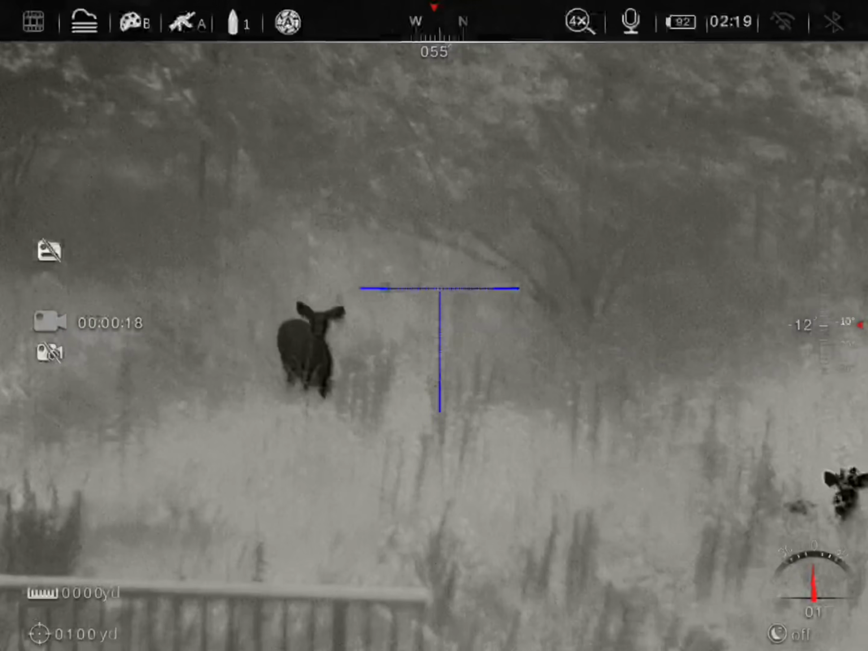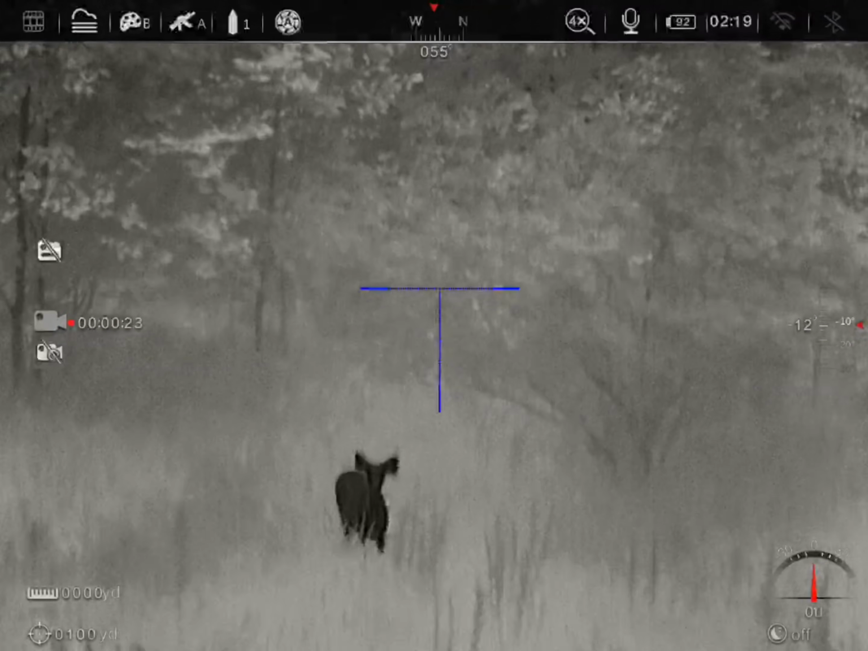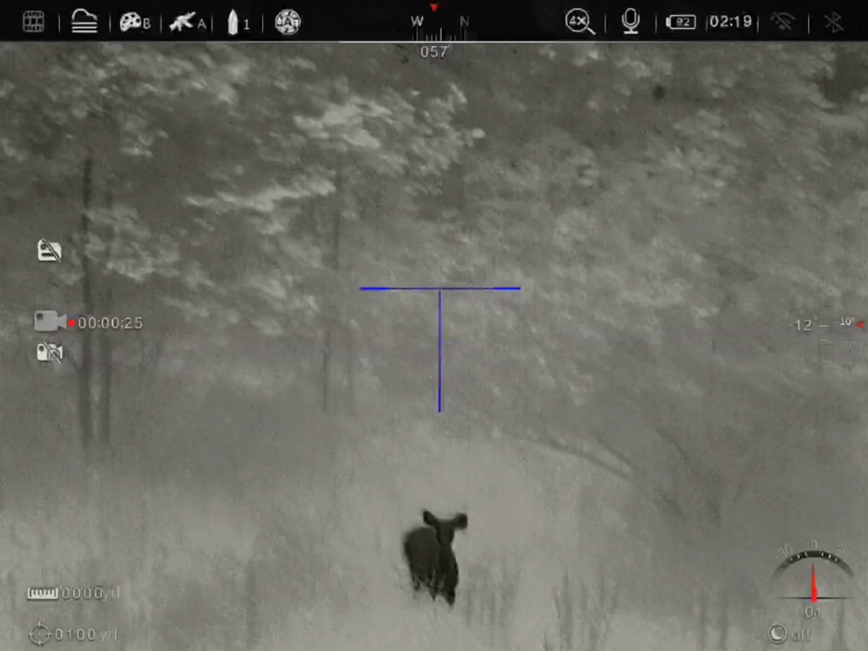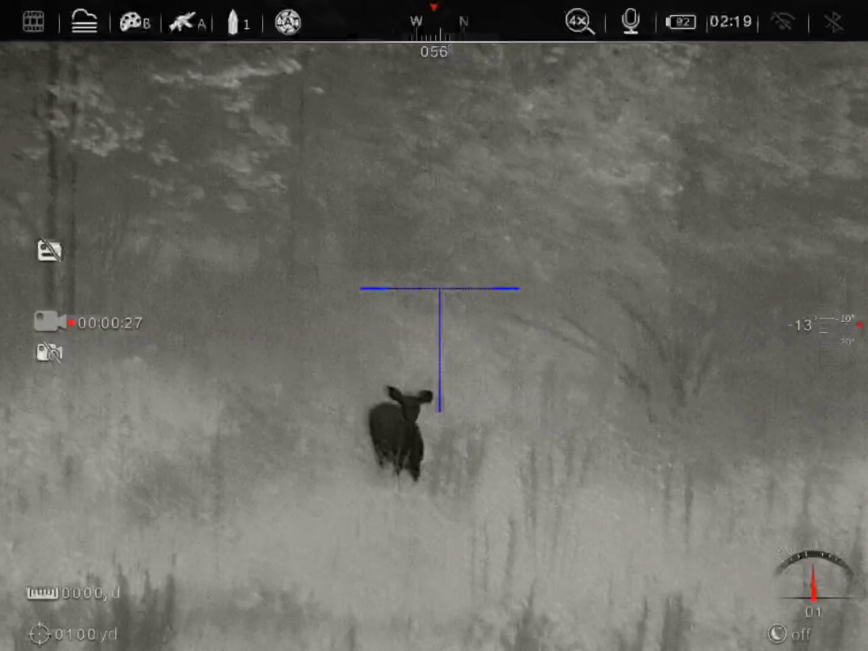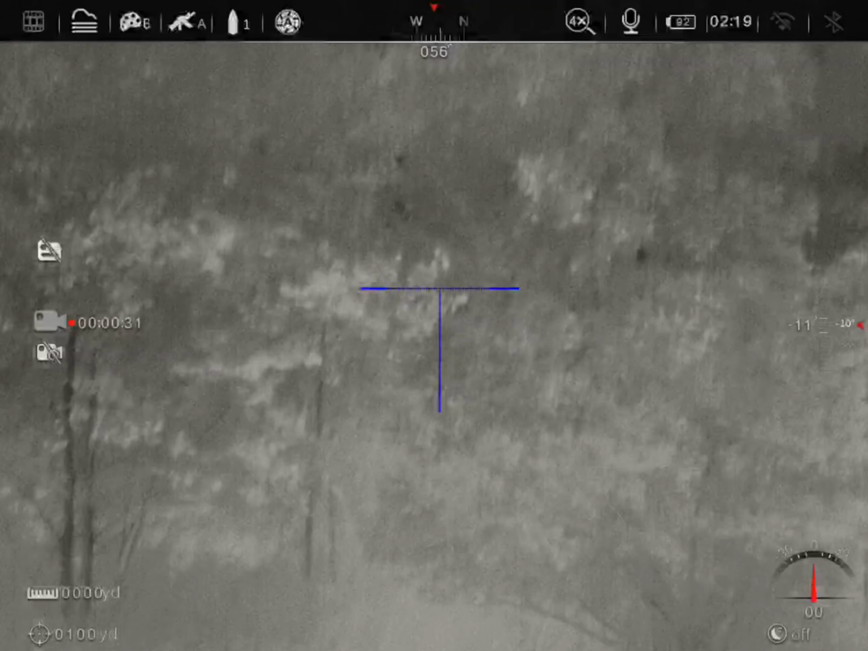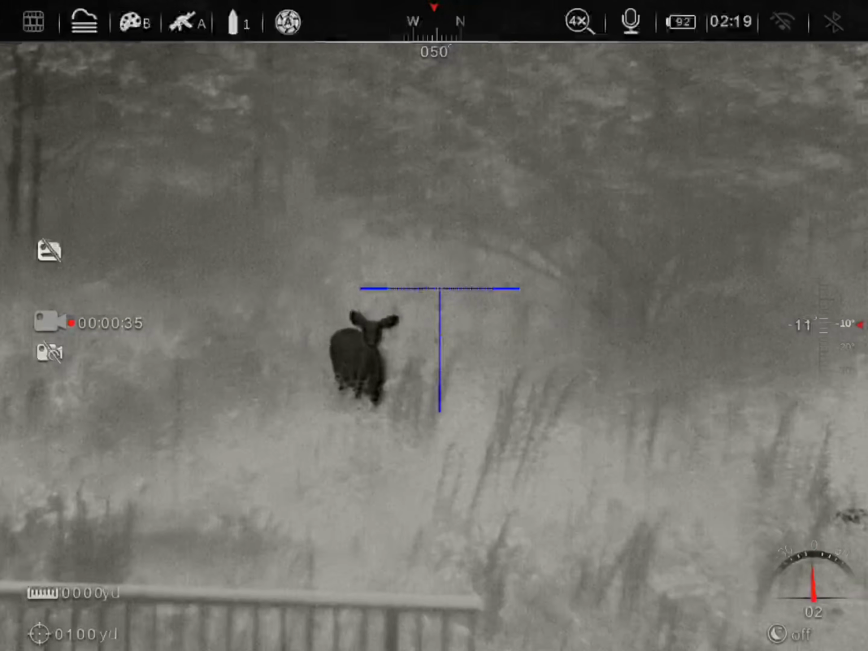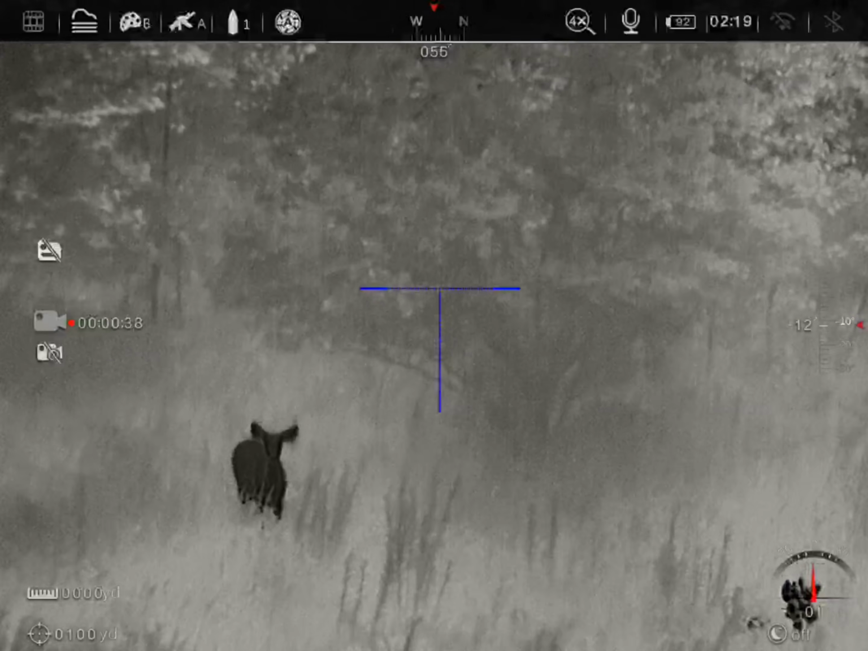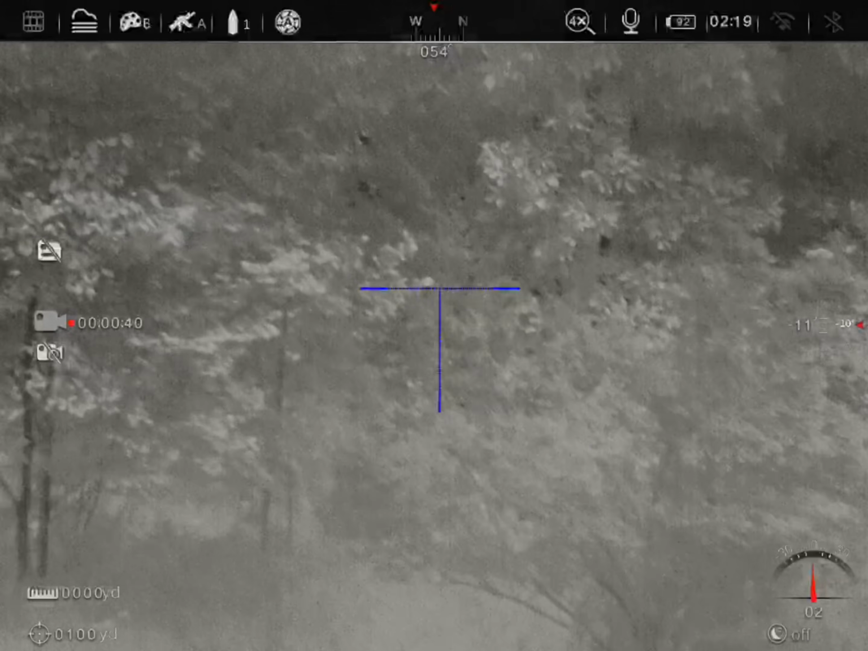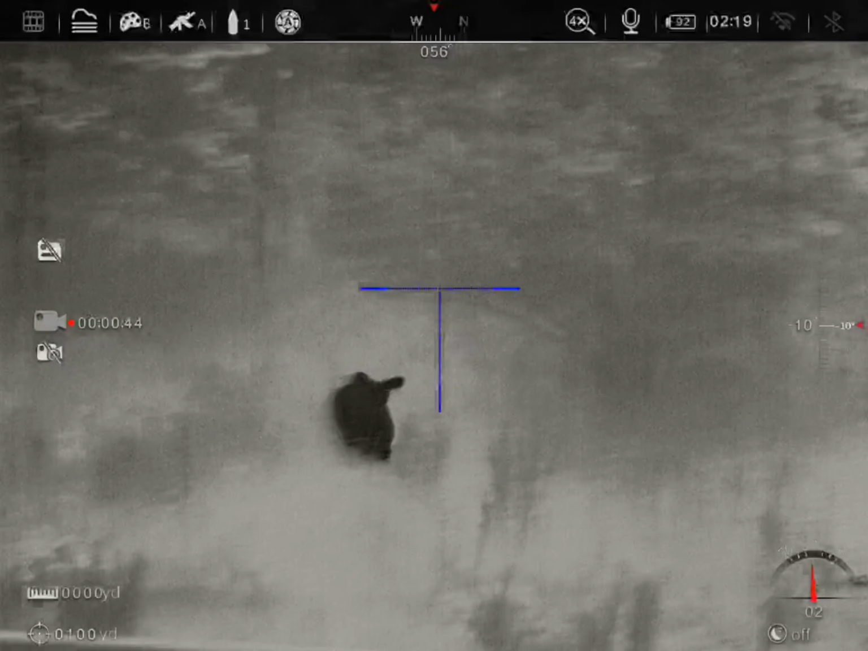I know that the shape is similar to an object out of focus, but the clarity that thing had was just incredible. And again, from like the 25 to the 800 yard range, everything is in focus. With winged things, you're really not gonna pick them up past a couple hundred yards.